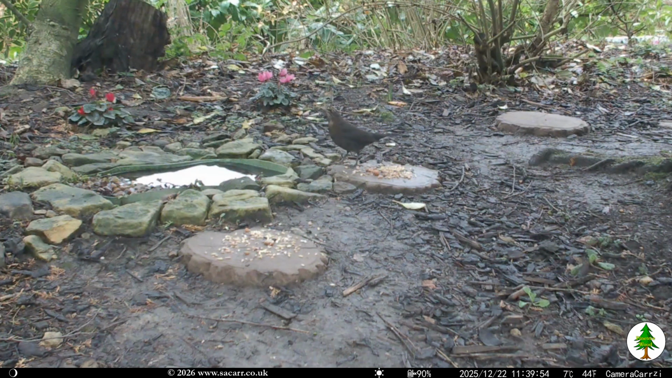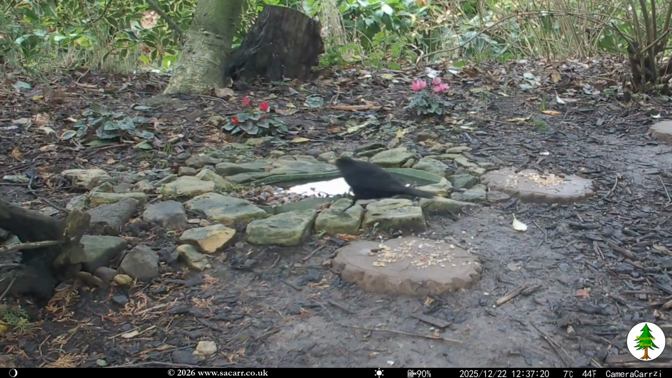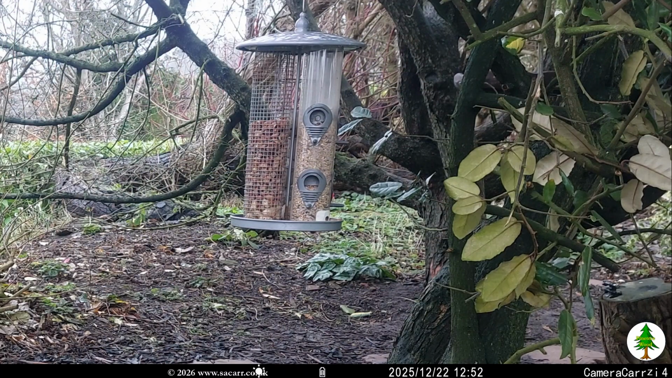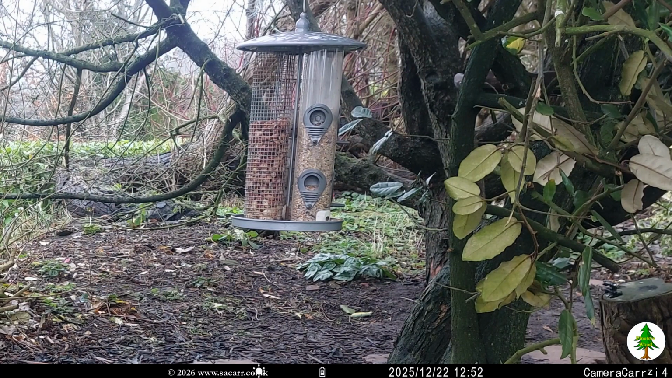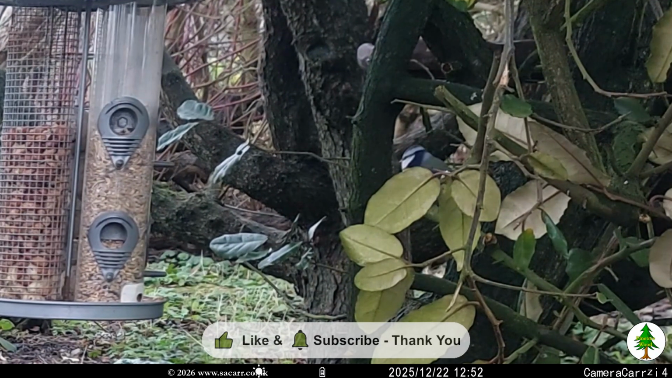The 20 seconds began with a female blackbird chasing off a coal tit. That was followed soon after by a male blackbird coming for a drink. A few minutes later, the female was back. While downloading the camera and topping up the bird food, a bluetit came to visit, which I caught on my mobile phone.